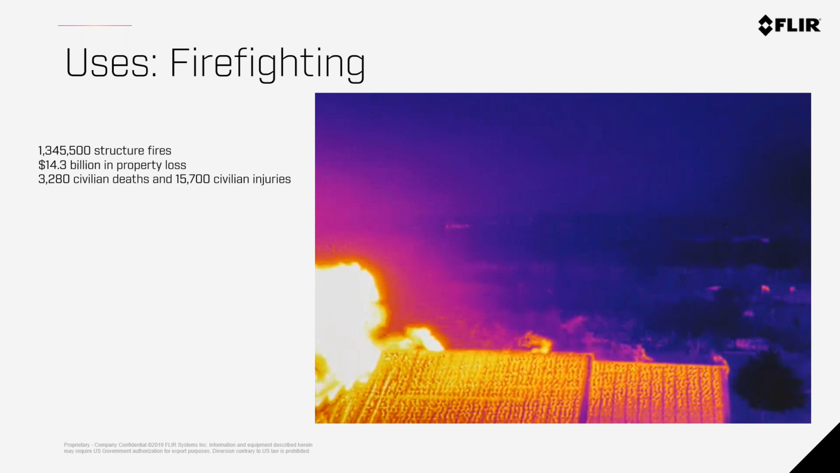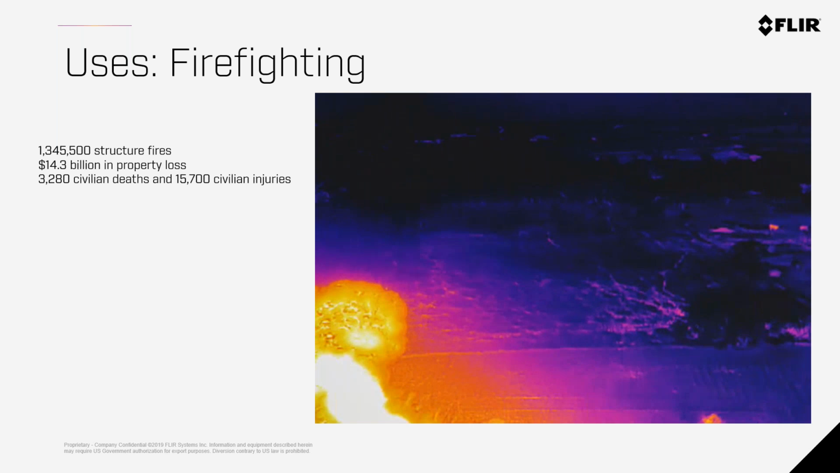So firefighting is another huge application for using thermal imaging drones.